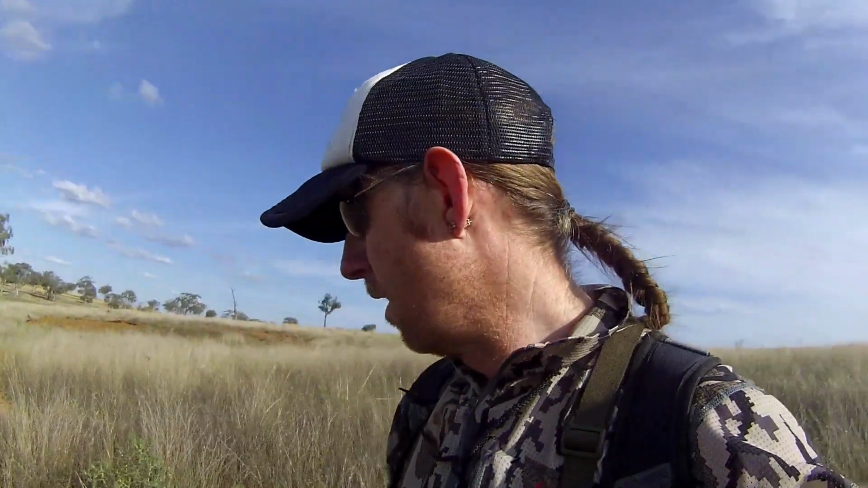It gets the adrenaline going. Not a good shot, was I? But anyway, I don't know whether I hit him with the first one, but as soon as I looked through the scope, I actually had it on full power because I was looking at some stuff further away, and it was a bit blurry. But I thought he's going to run any minute now, so I just pulled the trigger and hoped. He would have been 10 yards in front of me. And yeah, flying across the paddock one-handed with a four-wheeler, hoping that there's no rocks or anything, but anyway, it's all good.